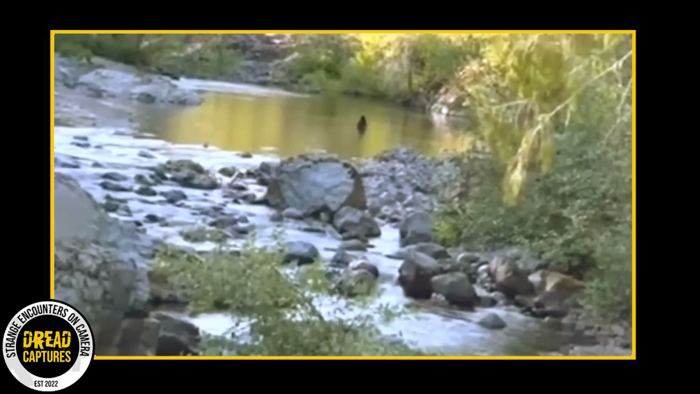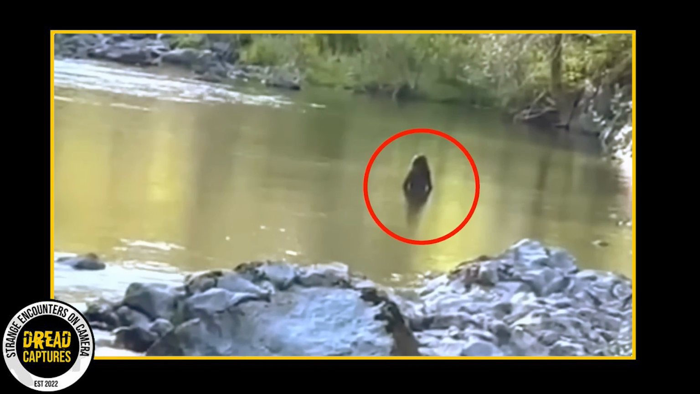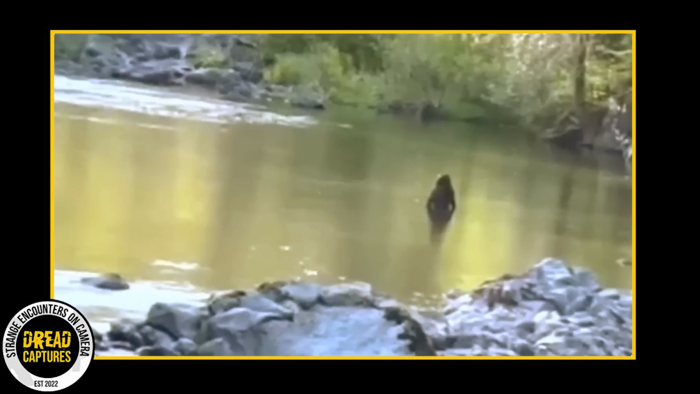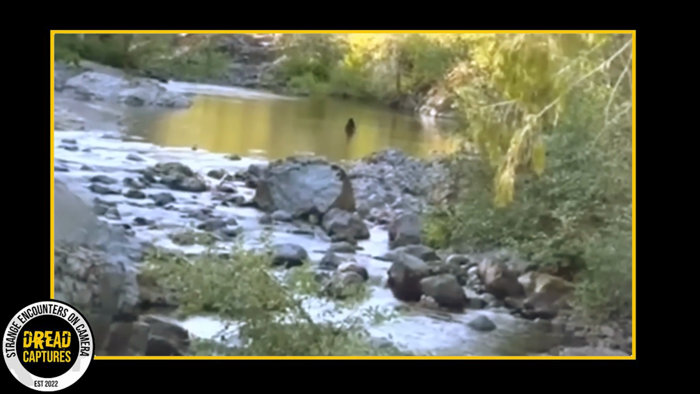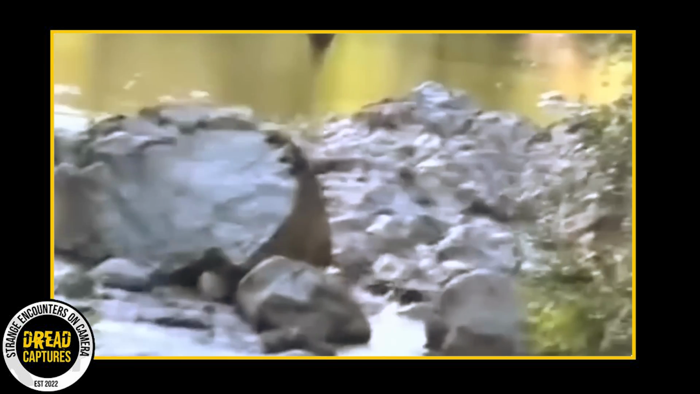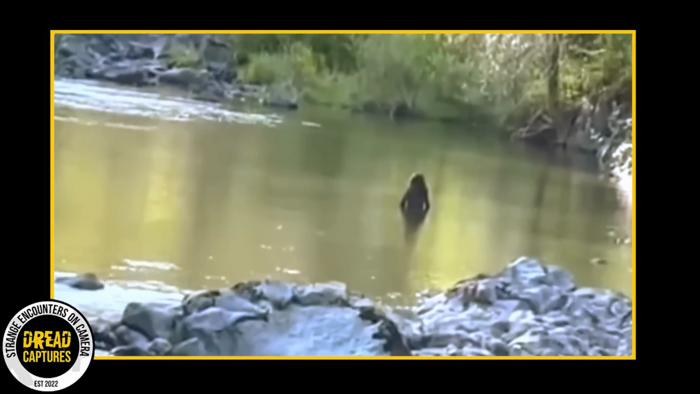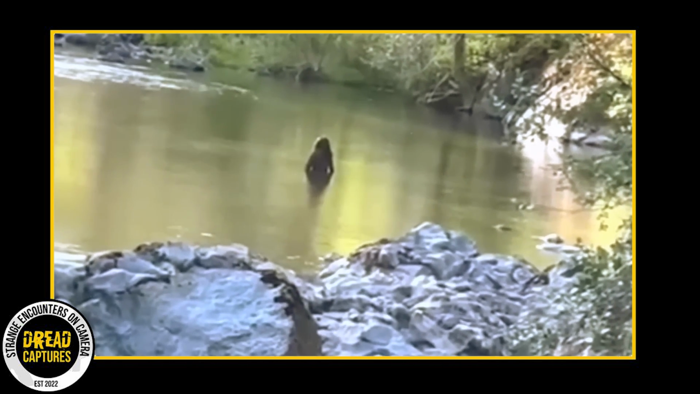Let us now dive into a mystery. We bring you an intriguing spectacle, set within the serene backdrop of a river, concealed amidst a mountainous terrain. Captured on camera is a mysterious furry creature. Seen from the back, it stands half submerged in the water, its torso boldly protruding above the surface. Considering the river's depth, reportedly 5 to 6 feet, the creature's impressive height can't be understated.